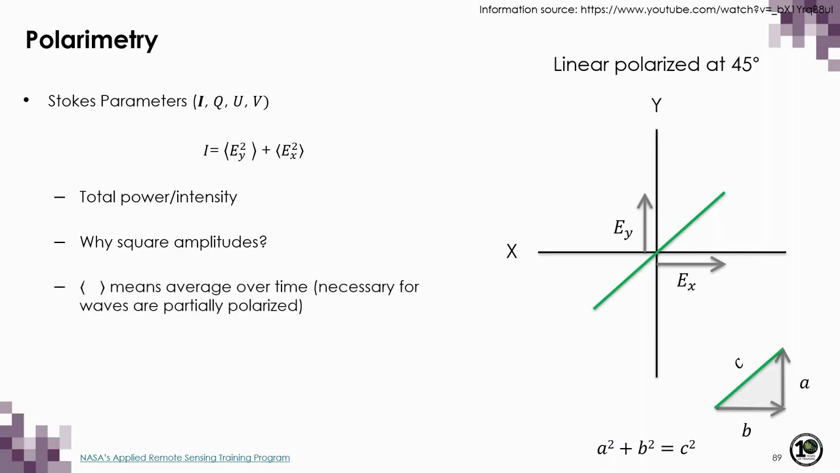The brackets used in this equation indicate that averaging was applied over time, which is necessary when waves are partially polarized. Note that this first parameter does not contain any polarization information. It's just the total power or intensity of the wave. If we wanted to calculate the amplitude, we would simply take the square root of the sum of each magnitude in the horizontal and vertical direction.